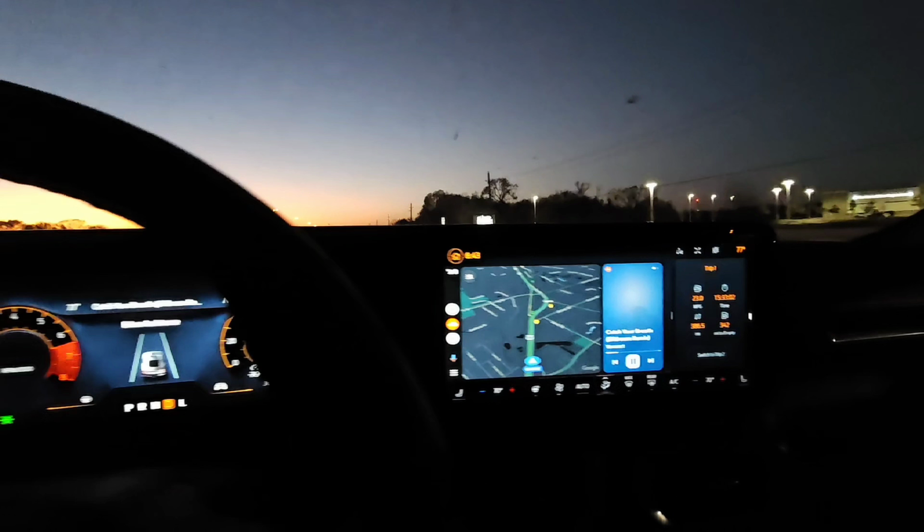Once I get back into town, I'm probably going to take this to this little spot that I have that is really curvy, and I do all of my performance testing in that area. So I'll probably add it to the video.